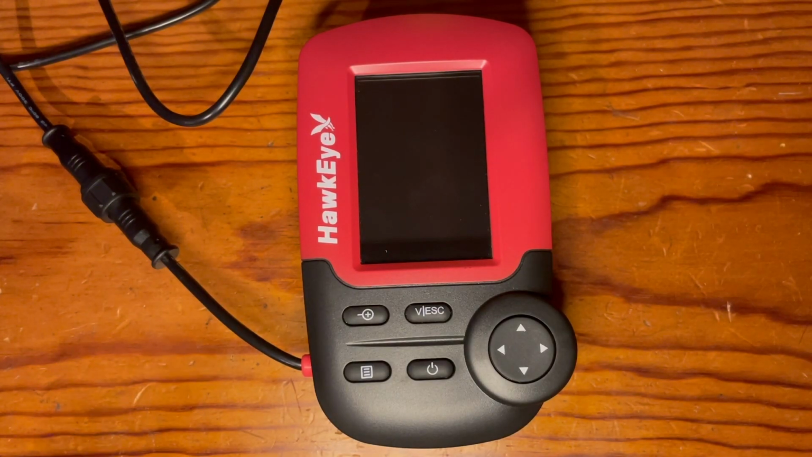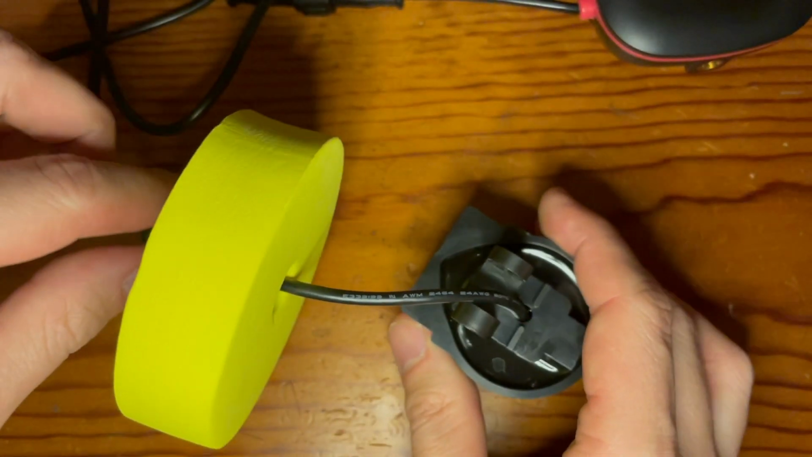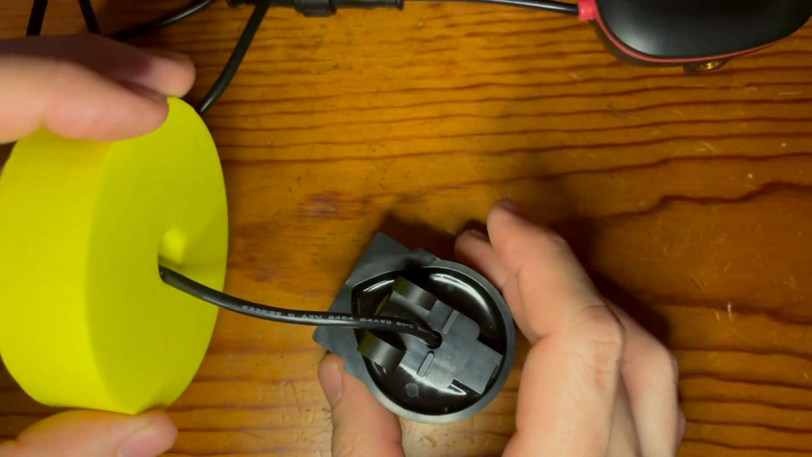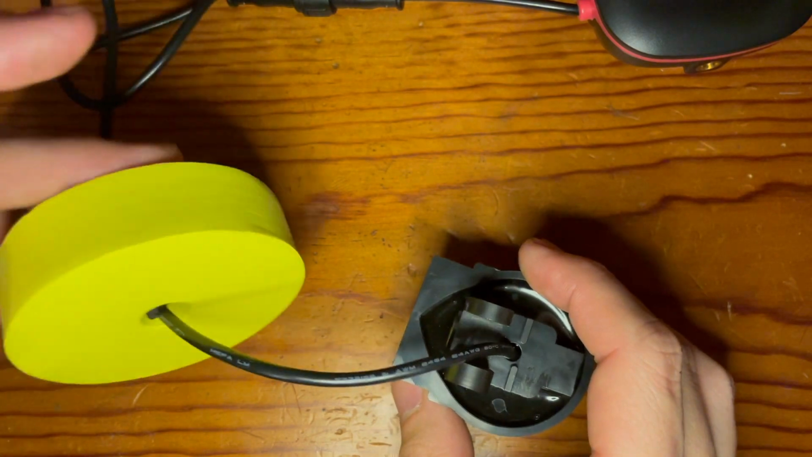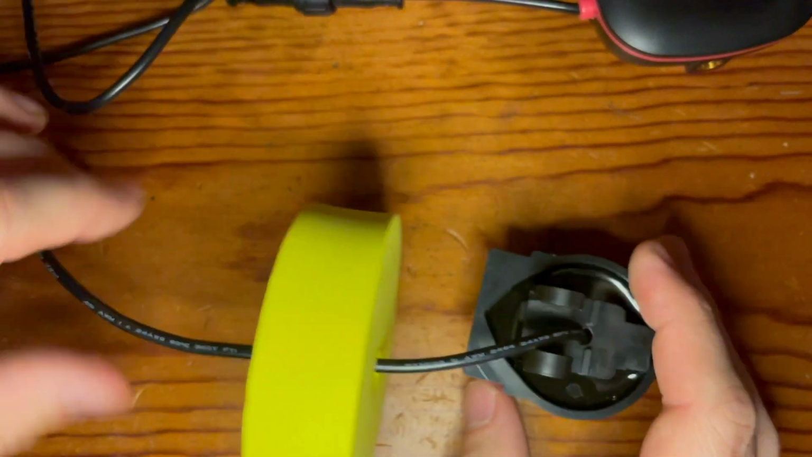Alright, so the manual starts off by going over the battery installation, which we've already done. The next portion would be with the float and the transducer itself. So it's stating that you should have between 6 to 10 inches from the sensor to the float, and that can vary with different depths.